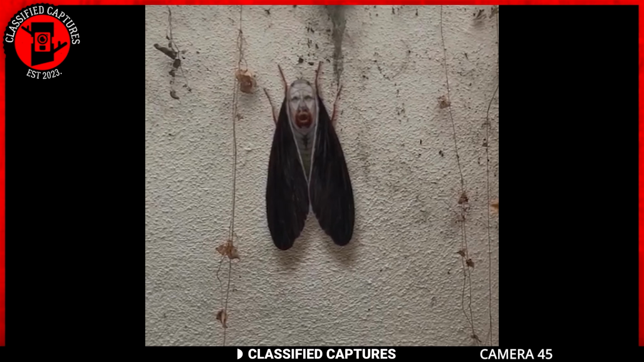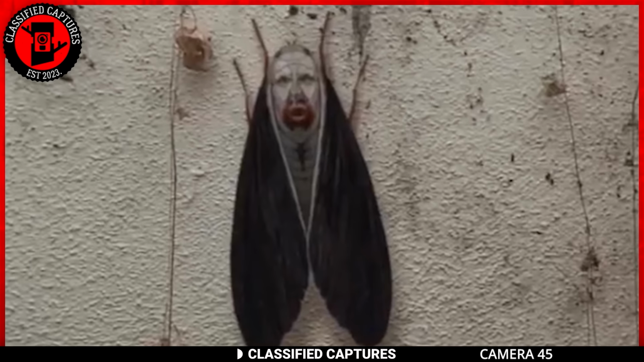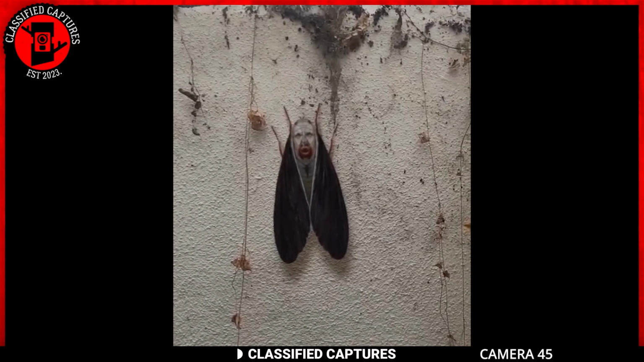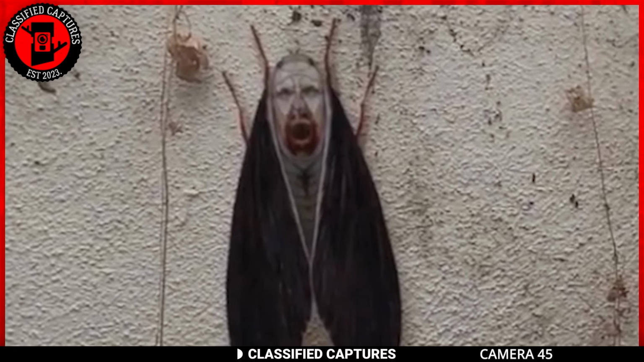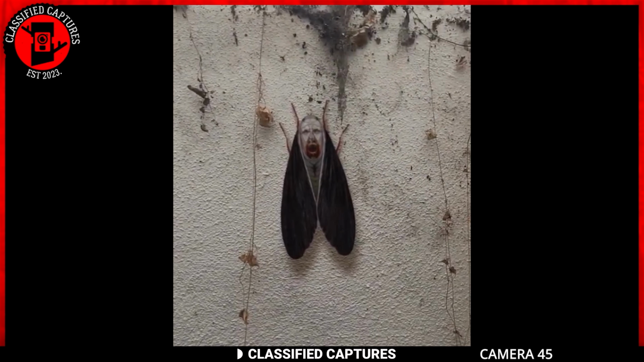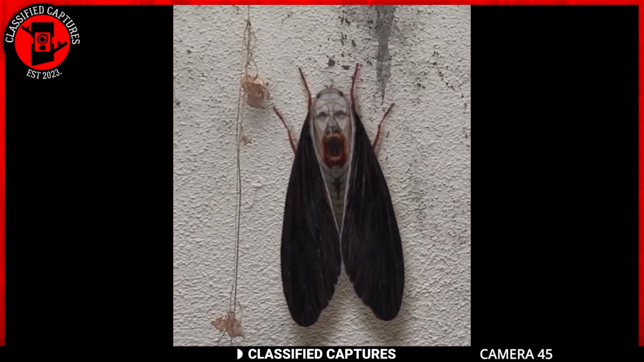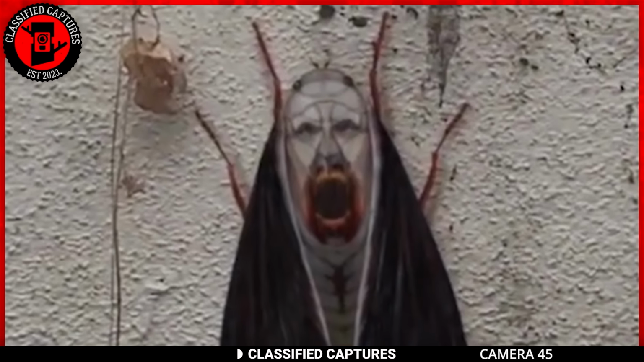Nature has a way of surprising us, turning the everyday into something extraordinary. Someone found this insect on a wall. From afar, it might look like your everyday large, winged and flying insect, but a closer look and you'll realize something's off about this insect. It looks like it's got a man's face. If you're familiar with the Conjuring universe, you know that this looks like Valak, but it's just a moth, so how? Is this a case of pareidolia because I was watching the Conjuring universe recently, or is there some merit to my claim? Guys, what do you think?